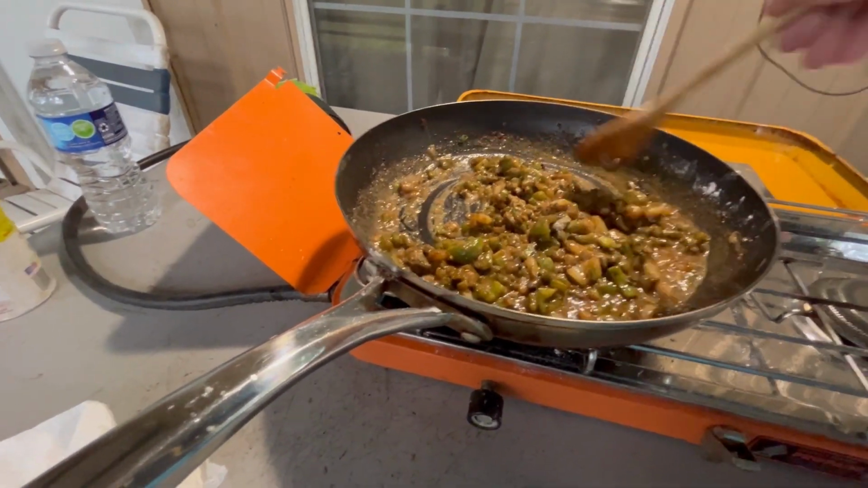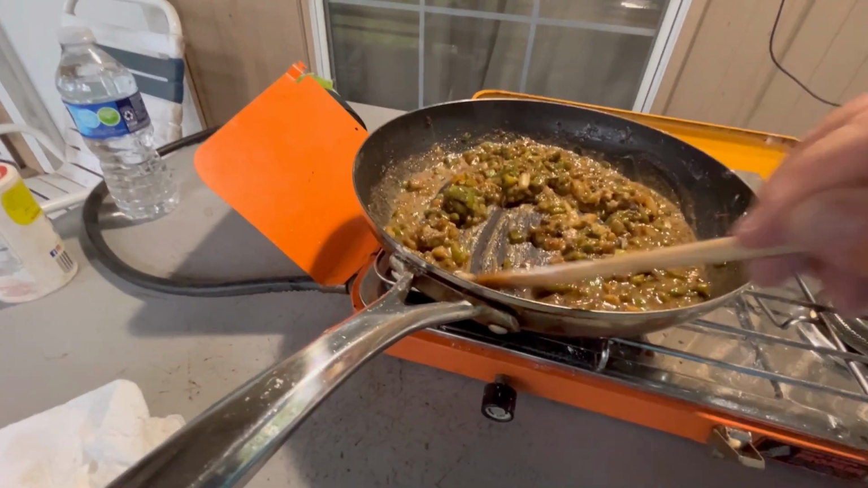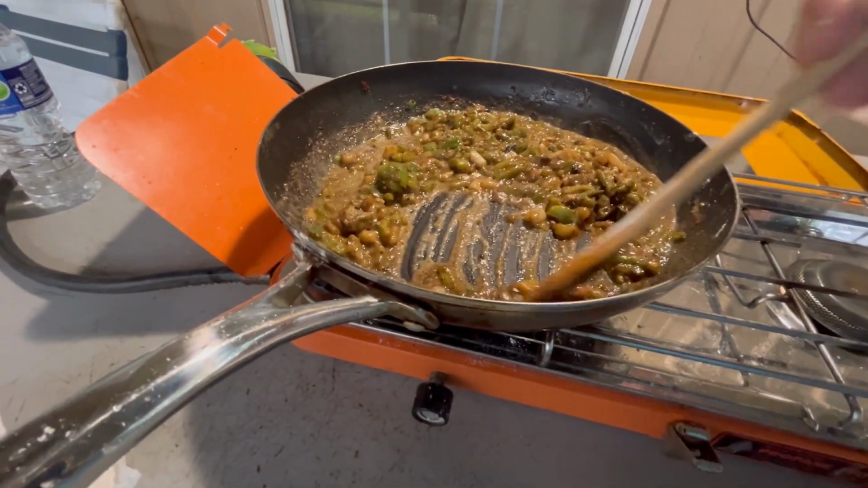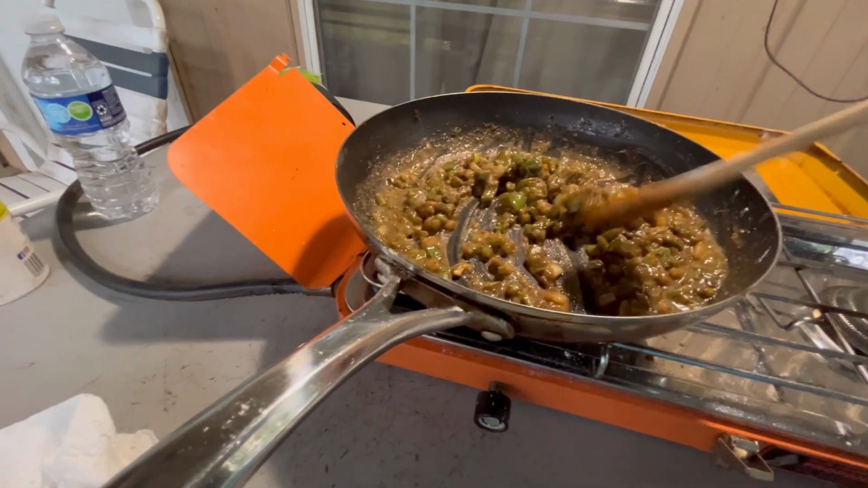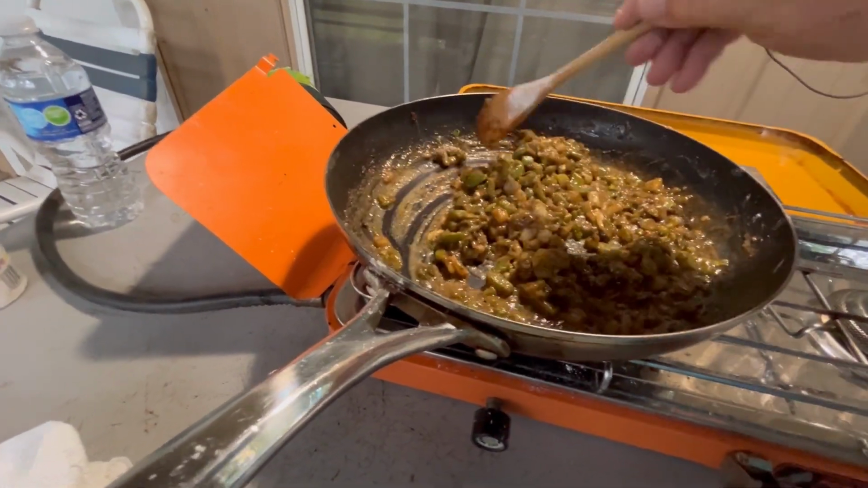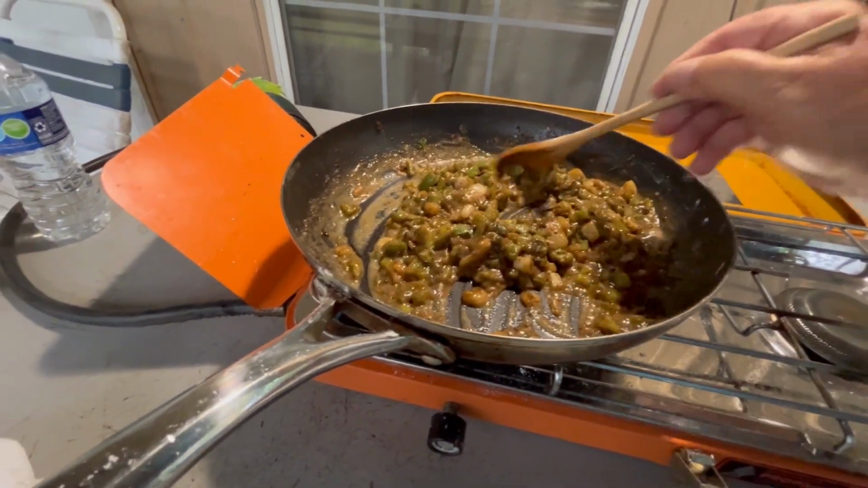It's starting to get pretty thick. Make sure you keep stirring. Reach on the bottom and get all them grillades. That's what they call all that brown stuff I'm scraping up right there. Those are grillades. So we're gonna put that in there like that. Don't stop stirring. If you stop stirring, you're gonna be in trouble.